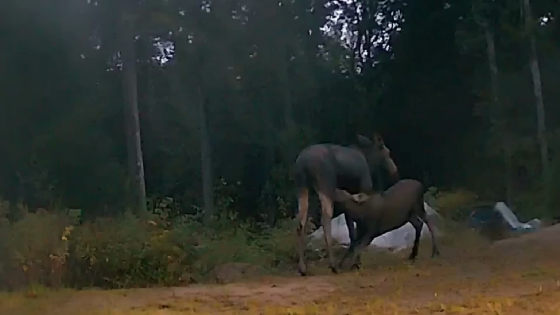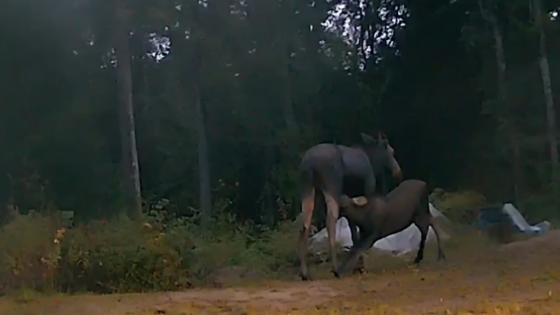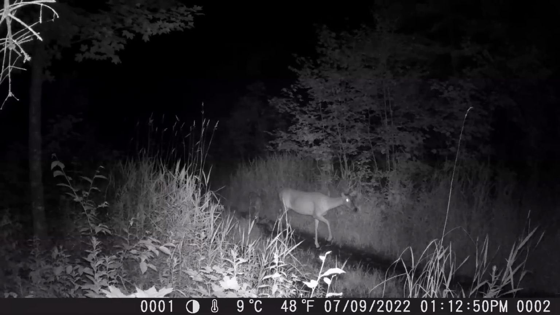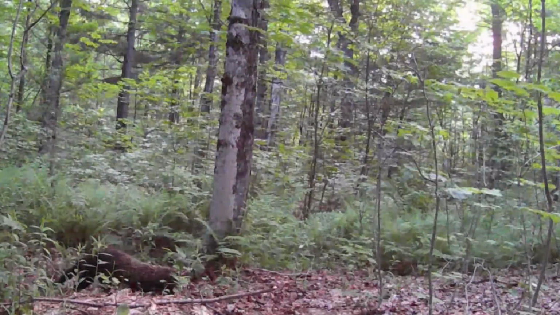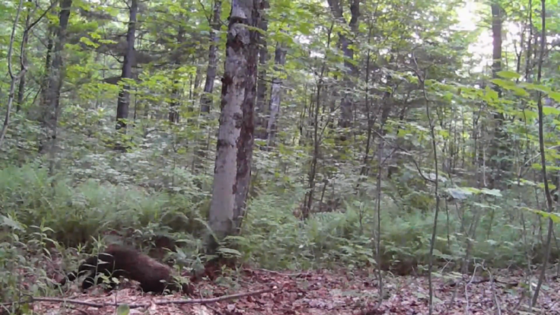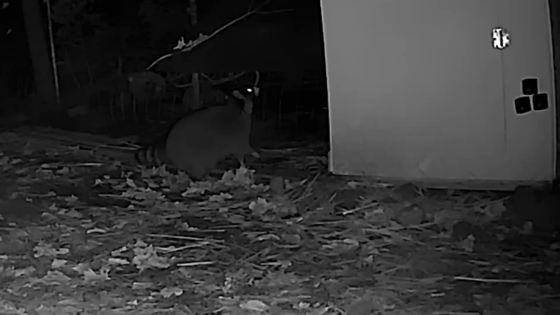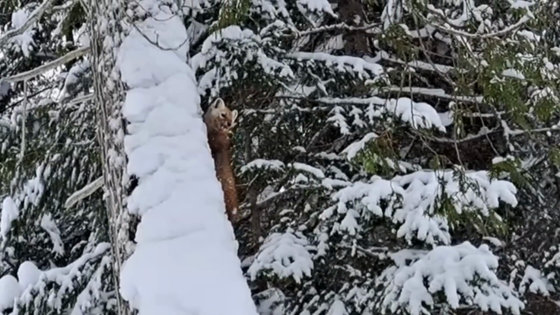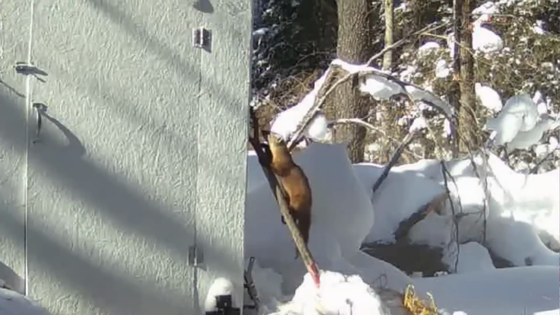And then last year we saw yet another cow. I think it's the same one, but with a brand new calf. So it'll be interesting to see as the seasons go on. There's all kinds of deer that do pass through, and we've seen different wildlife. We've seen the raccoons, and there's a pine marten that's been hanging around as well. It likes our chicken coop. What can you say? Yeah. And then there's all the birds.